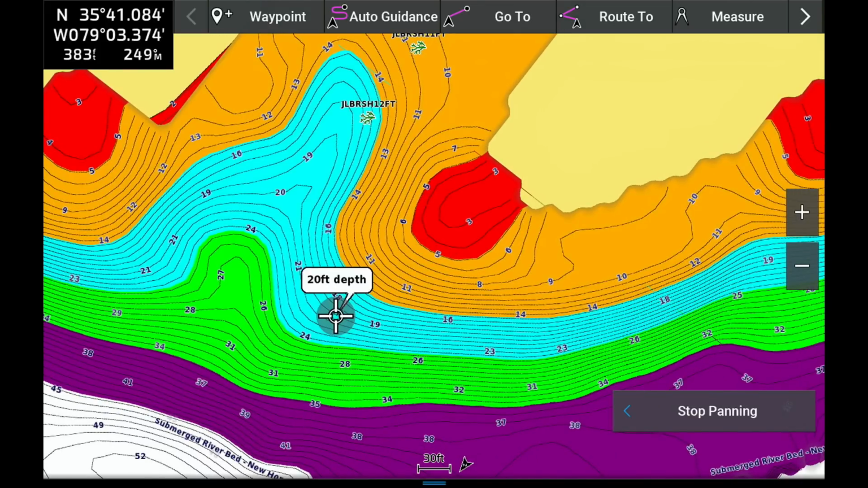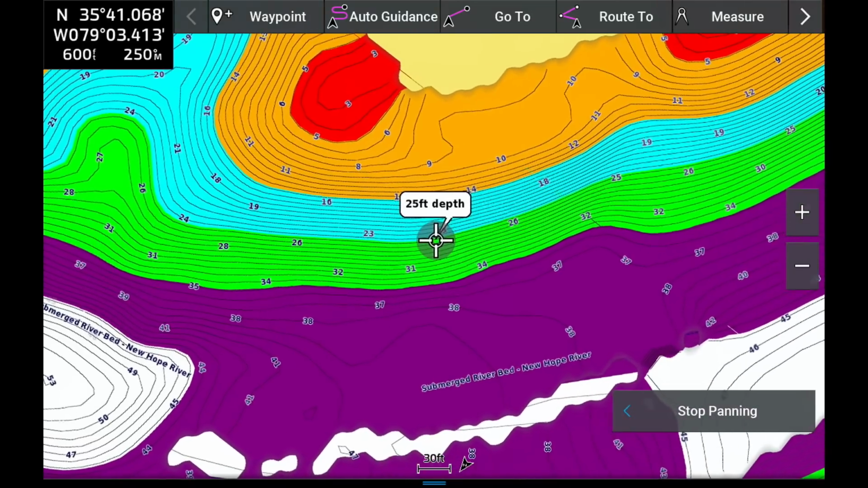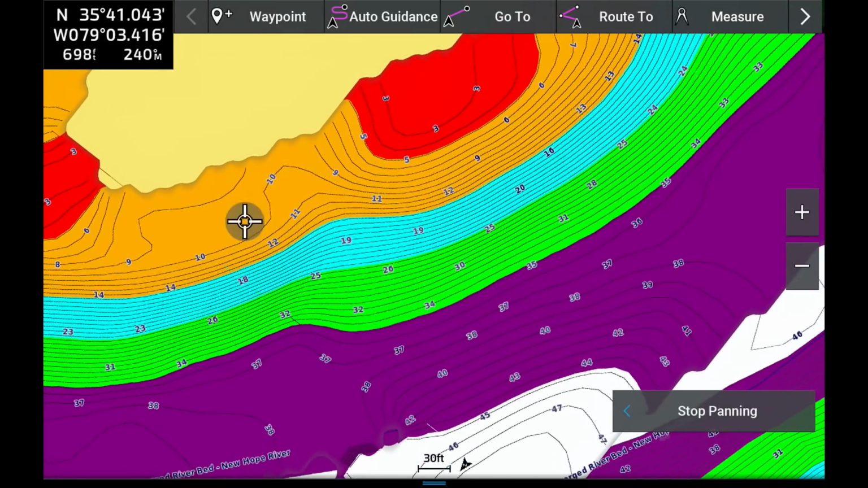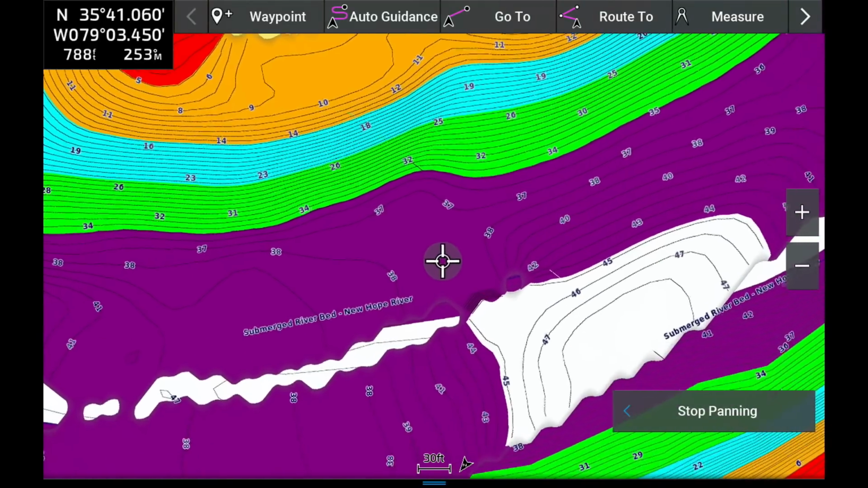And so these ledges from these points create a good place to scan and look for crappie in this 20 to 30, 35 foot range of water all through here. Not to say that you can't find crappie in the shallower water here, or even in deeper water in places like this.